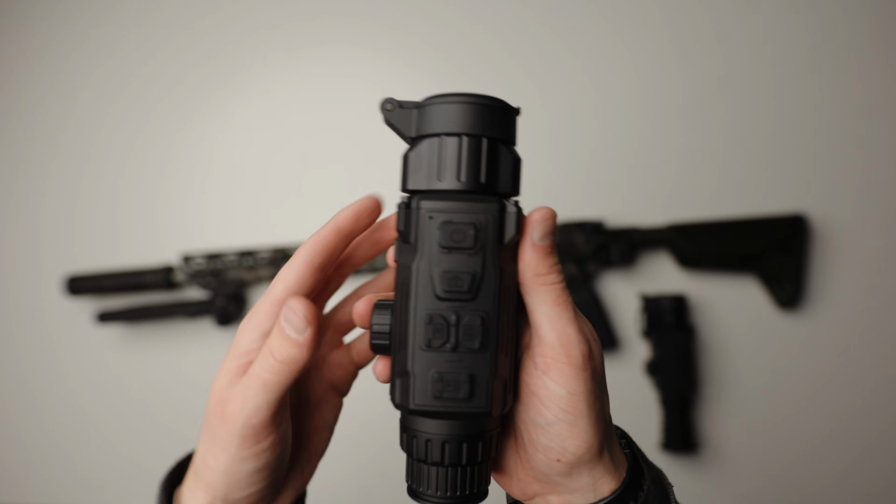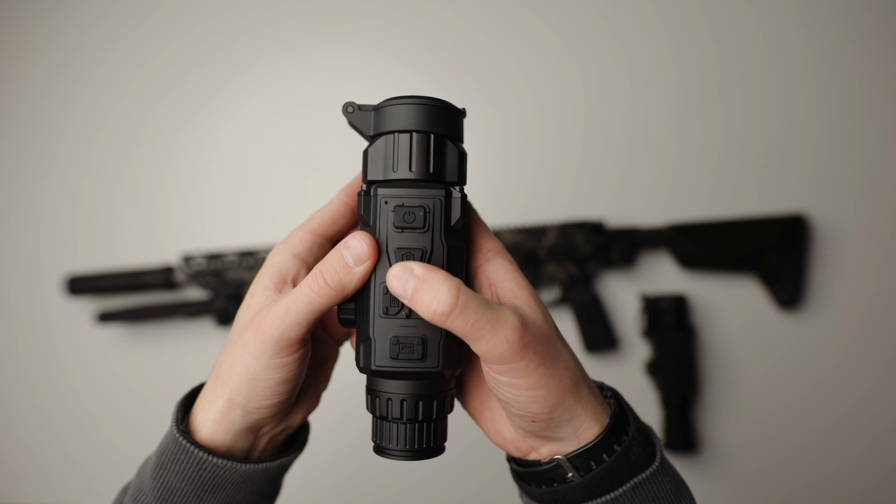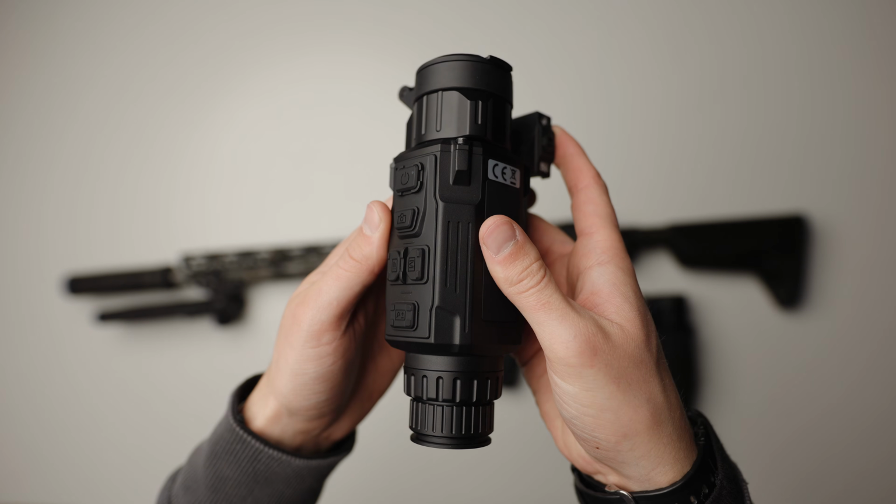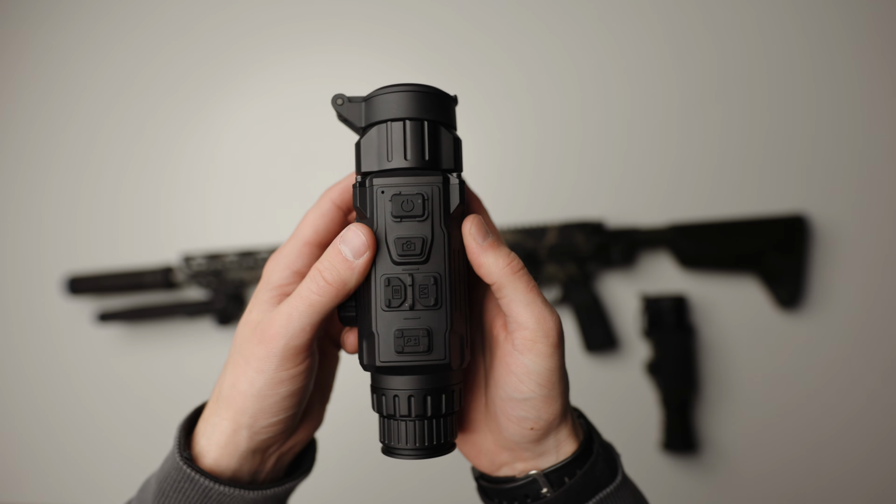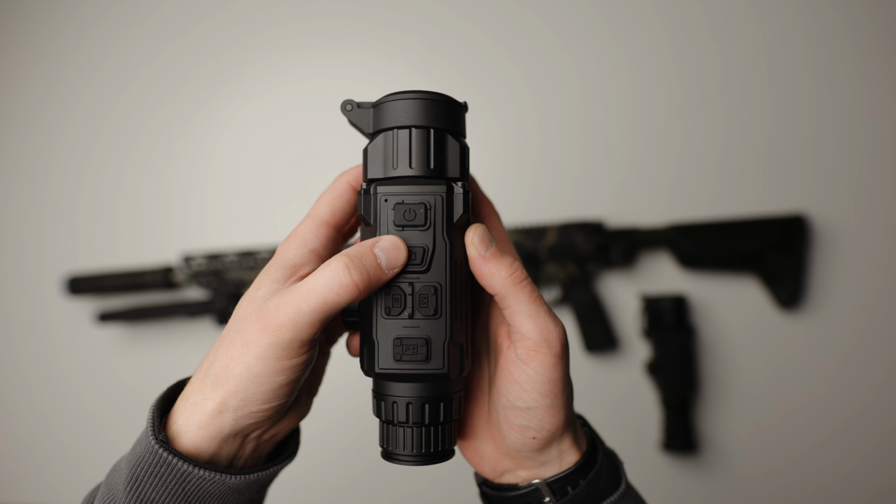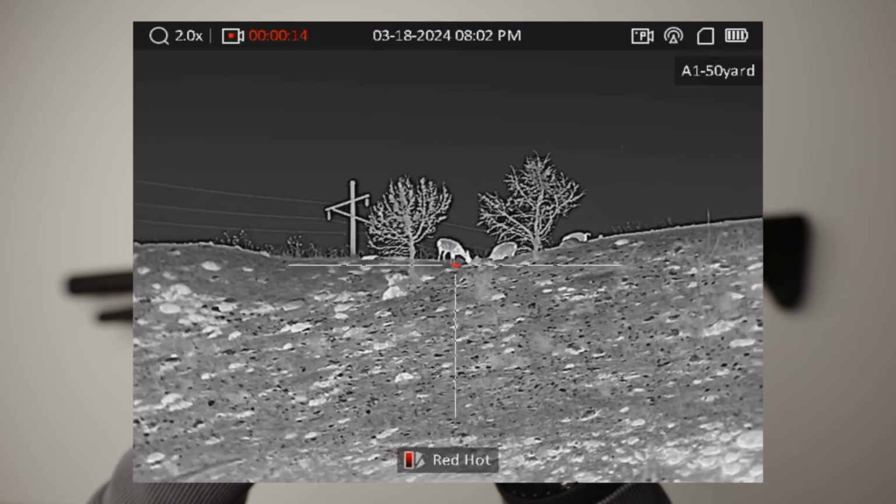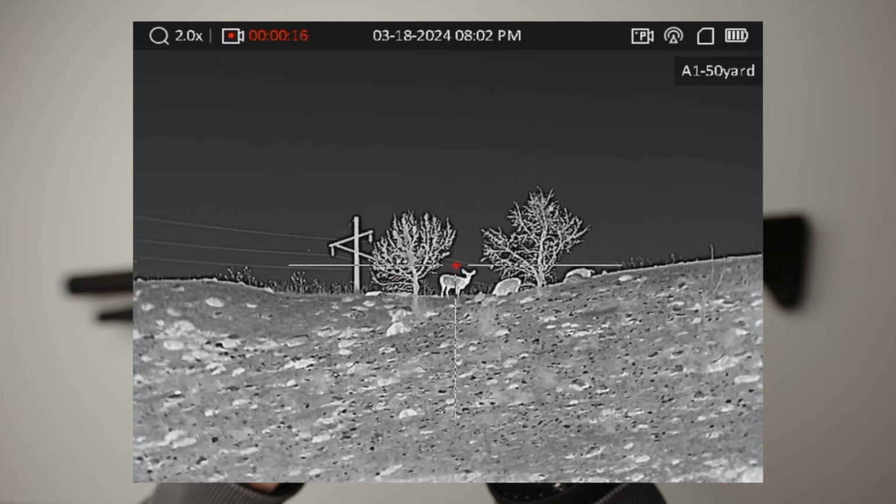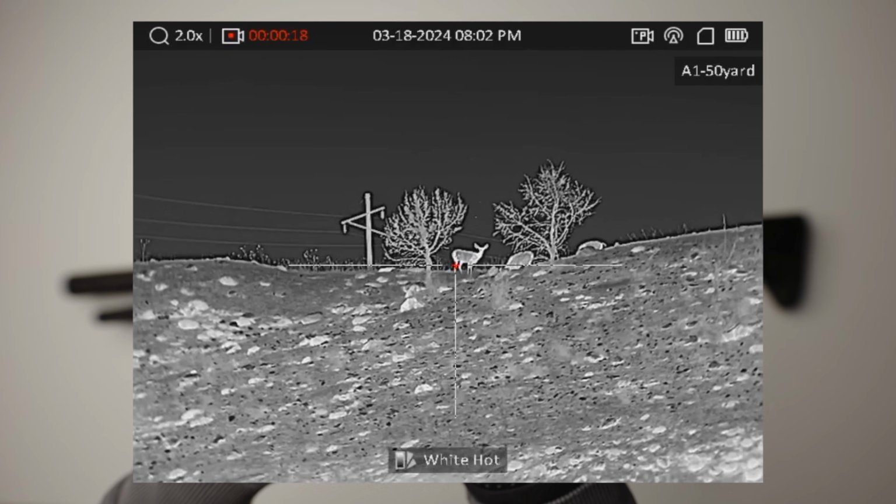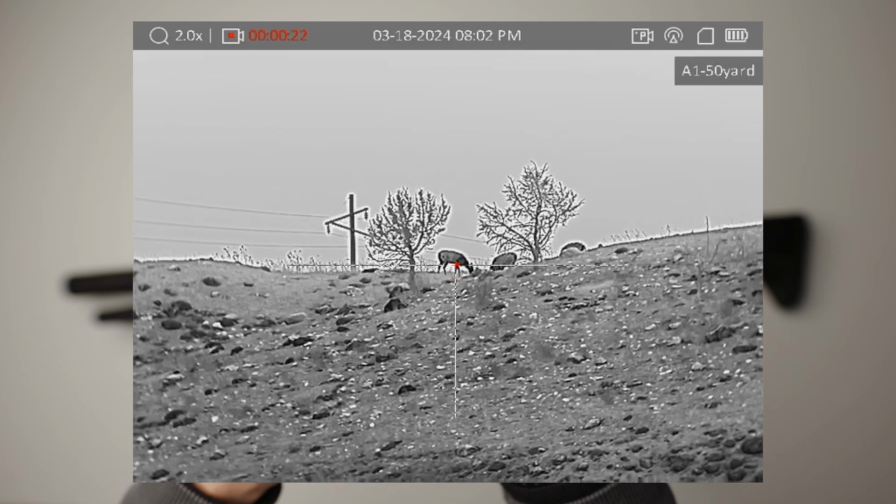The version 2 has a better button layout in my opinion than the version 1. I love that the buttons are raised with a tactile feel. Once you memorize what they are, it's really easy to use in the dark even while wearing gloves. On top, you of course have the power button. If you hold down the camera button, you can start recording video and audio internally, and with a single press you can take a screenshot, which you can access by connecting the unit to your computer with the included USB cable or from the app.